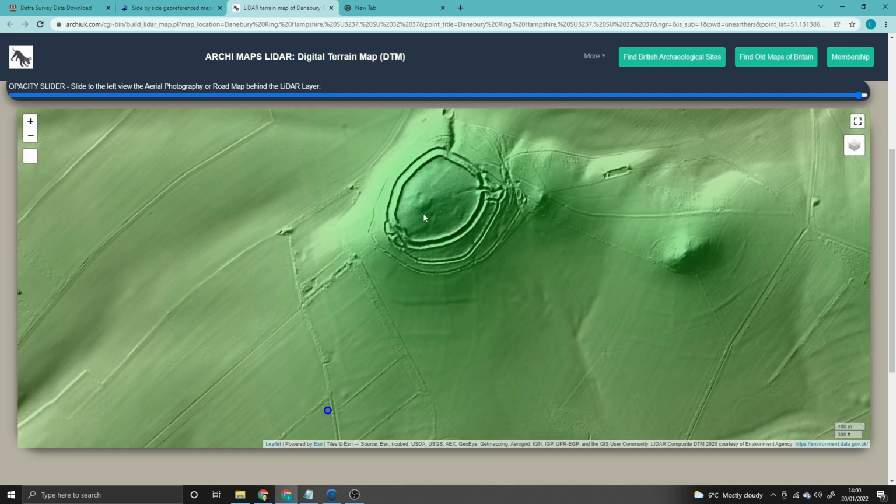I don't know why they've got the weird green layer. I would prefer it personally as black and white. But you can see much clearer the old field boundaries and structure and things going on underneath the ground. But there's a better way, in my opinion.